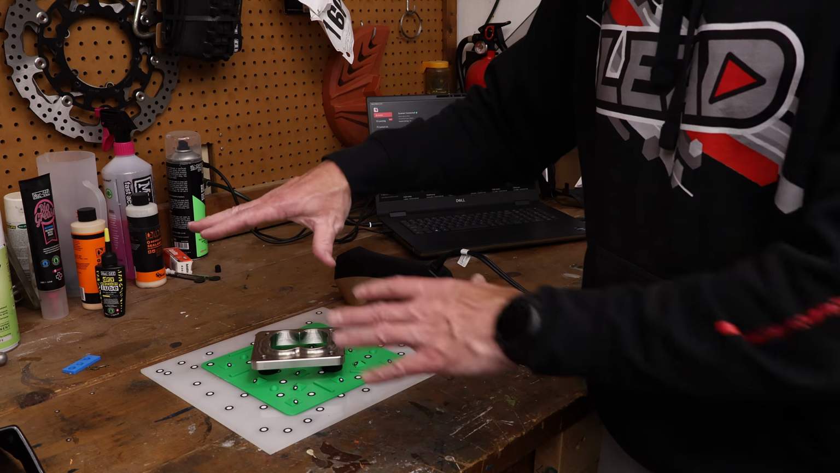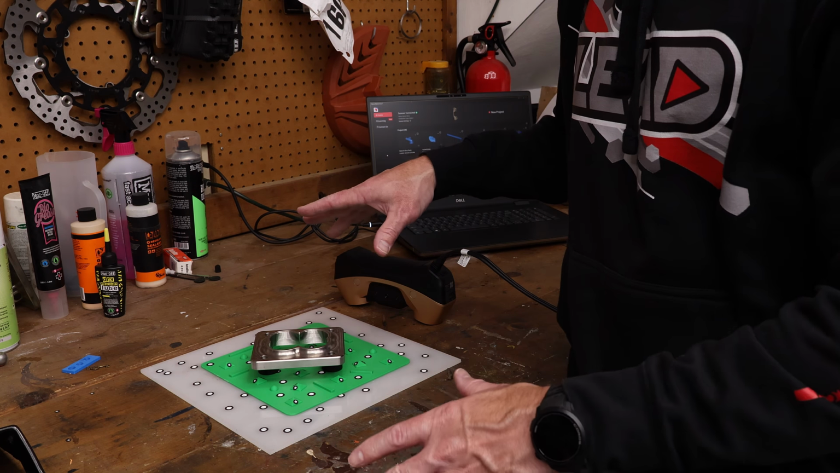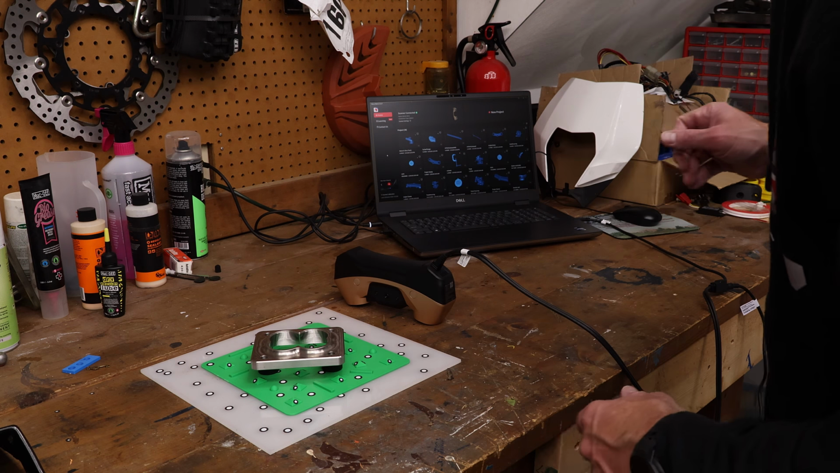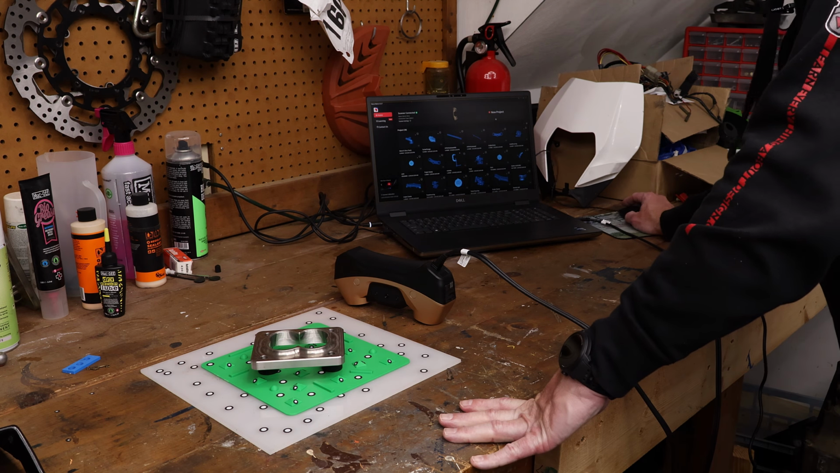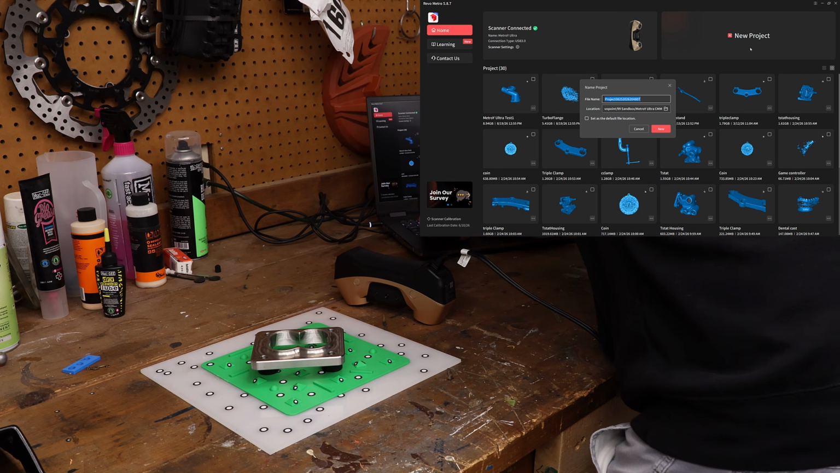So now that this is set up, this is a stainless steel machined part. It's not prepped in any way. It doesn't have scan spray on it. We're going to scan it in a shiny mode. And so we're just going to start a new project. I'm going to go ahead and call this Tcollector, if I can spell.